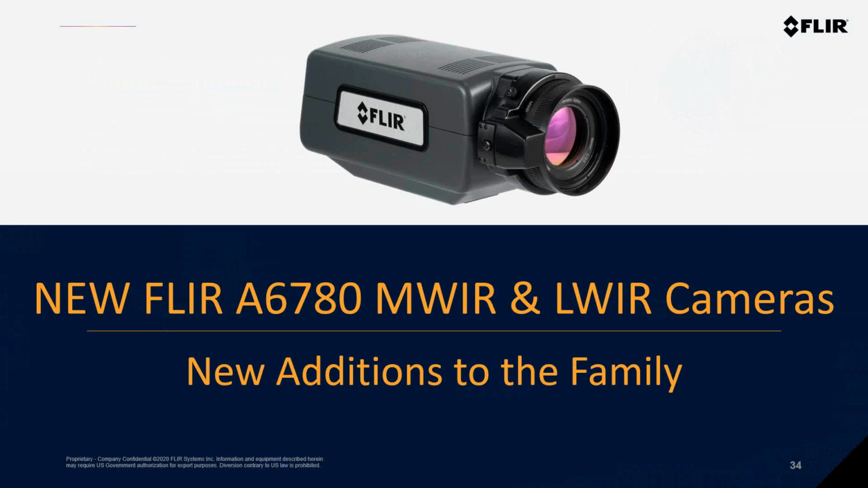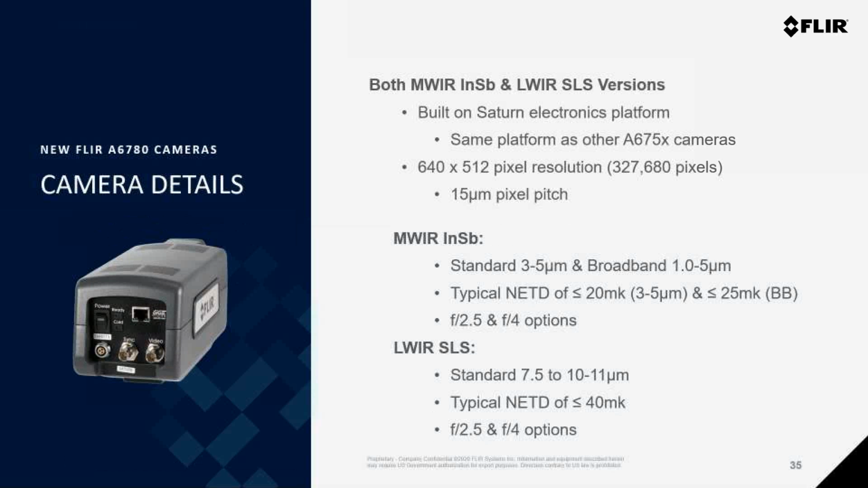And just a couple months ago, FLIR continued to expand that cooled A-series camera family when we launched the new A6780 mid-wave and long-wave camera systems. The new 6780 cameras are built on the existing 6750 cameras, if you're familiar with them, which all use what we refer to as the Saturn electronics platform. The engineers decided to use basically planets.